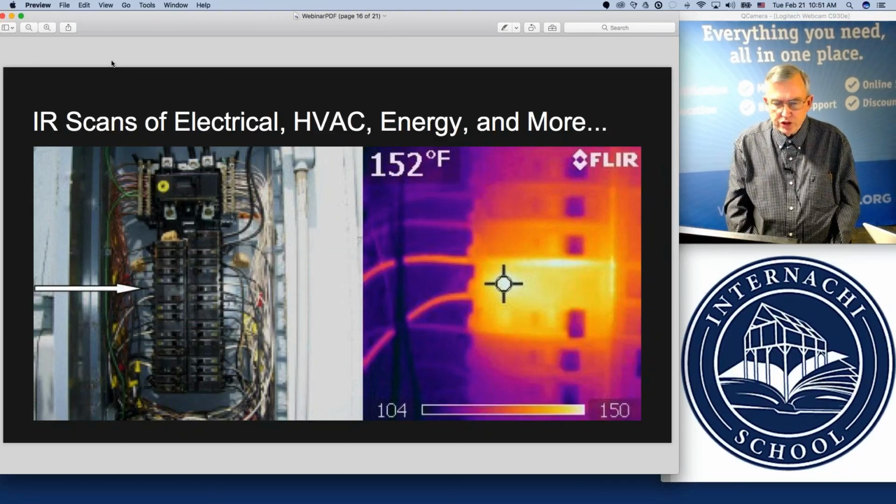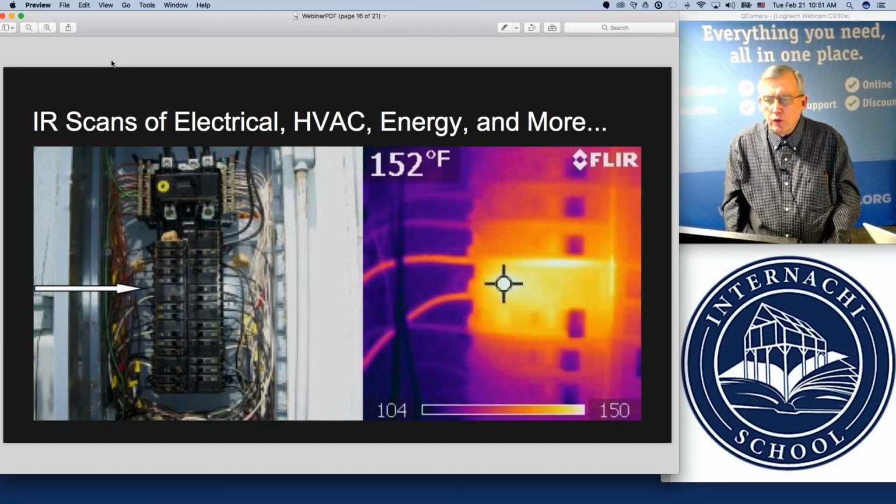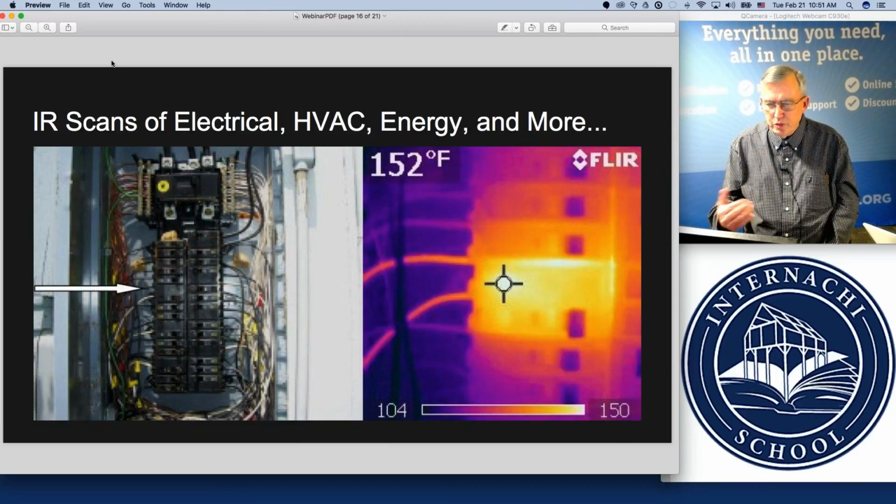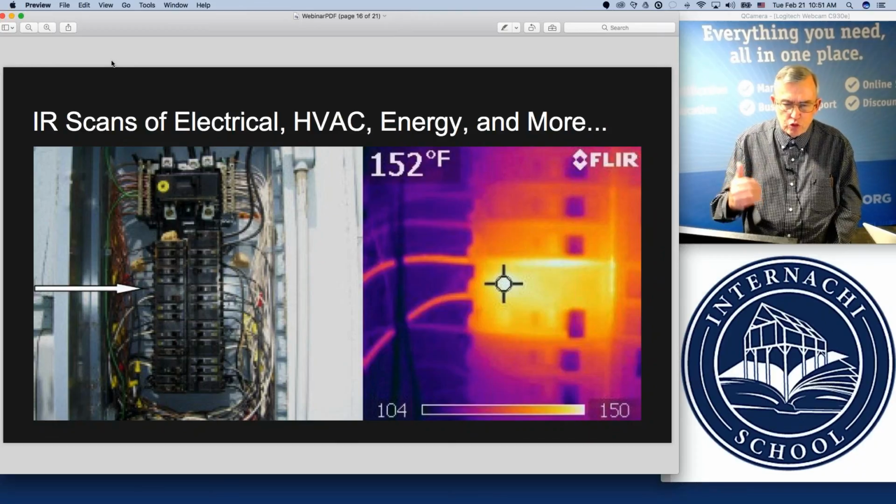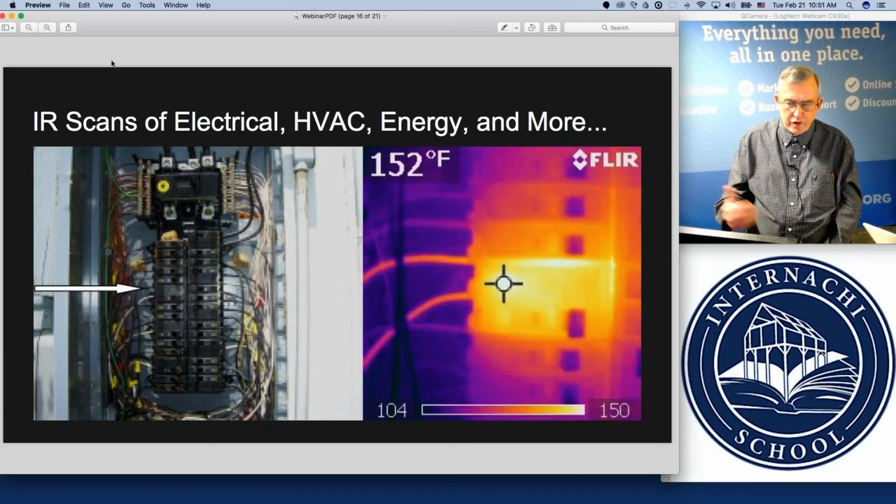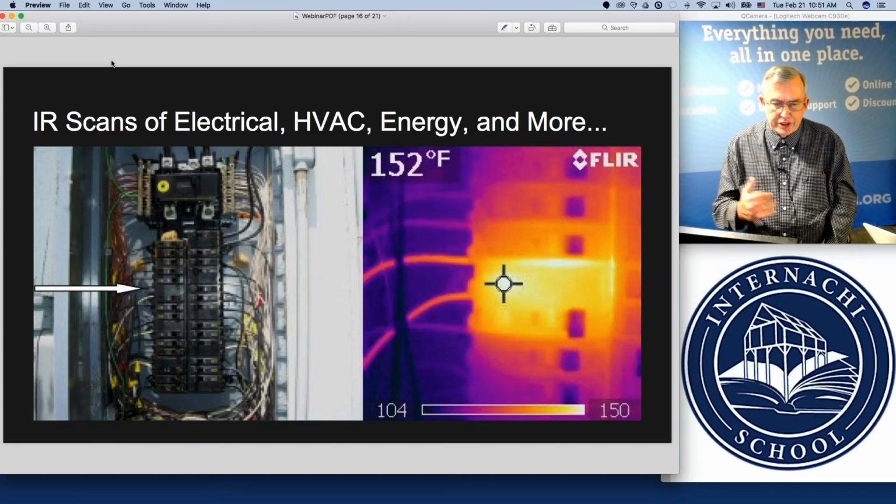Whereas an electrical scan inside the building in a more controlled, mild environment in the building envelope would be a different set of parameters and a threshold of when you say how hot is too hot. So we've discussed these numerical numbers with electrical engineers trying to arrive at a common sense rule of thumb that thermographers can use in a variety of different applications and different ambient temperatures so that you can make judgment calls.